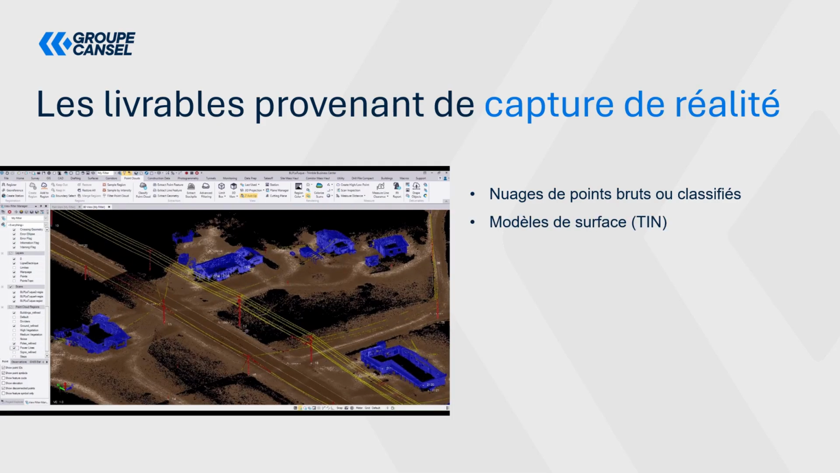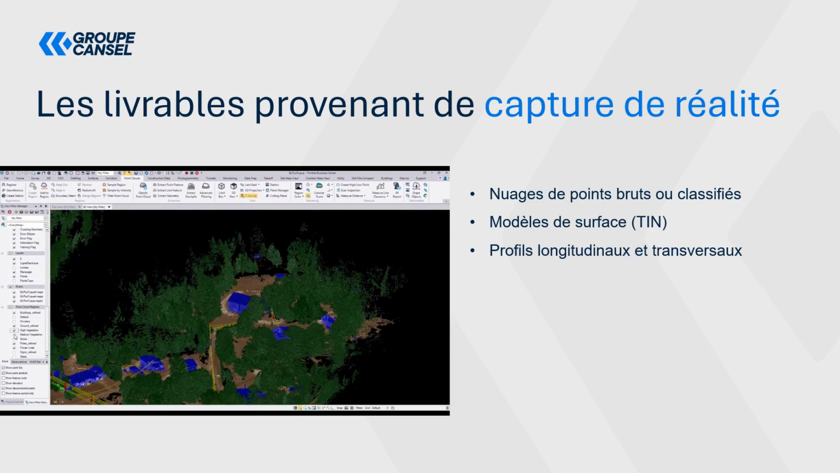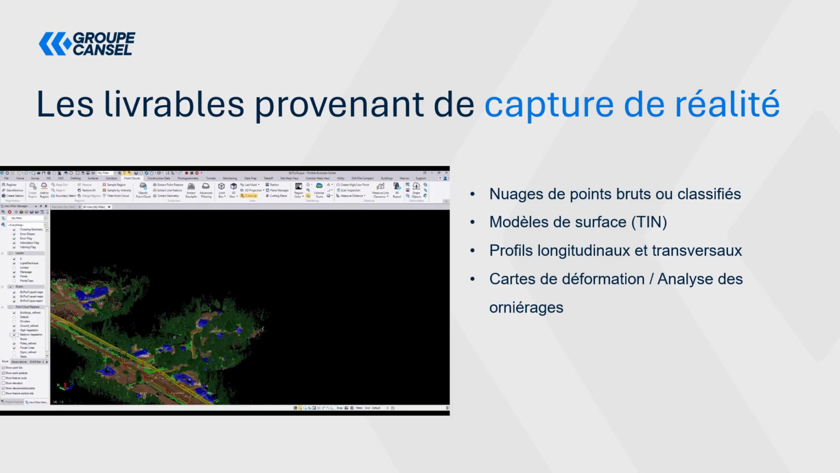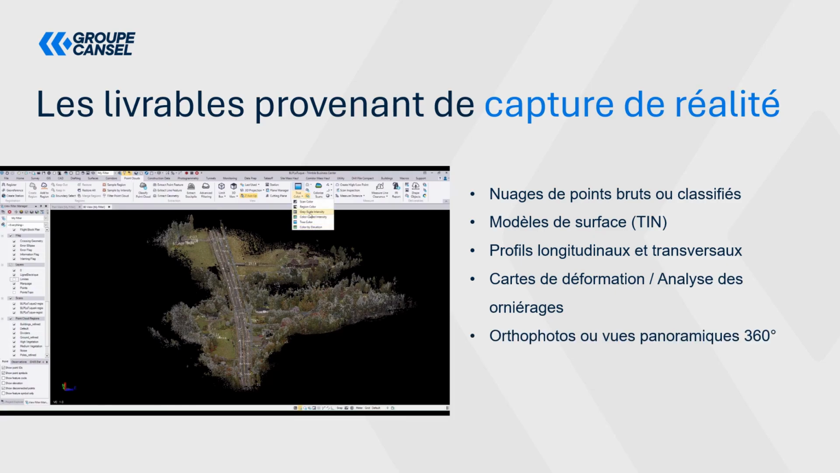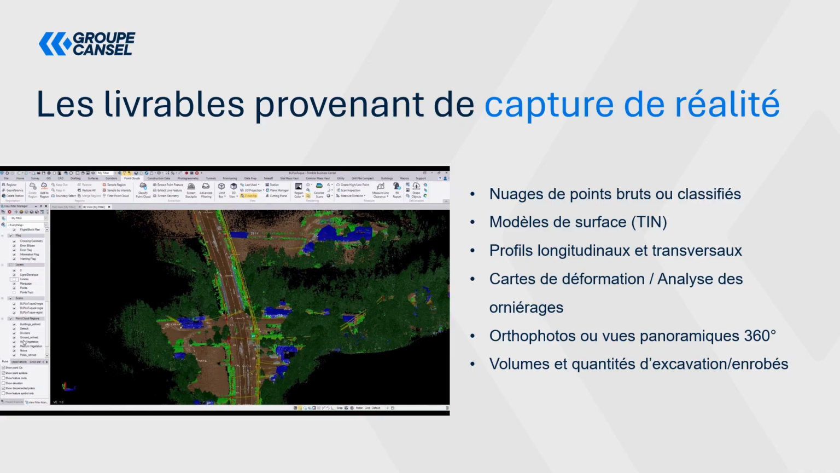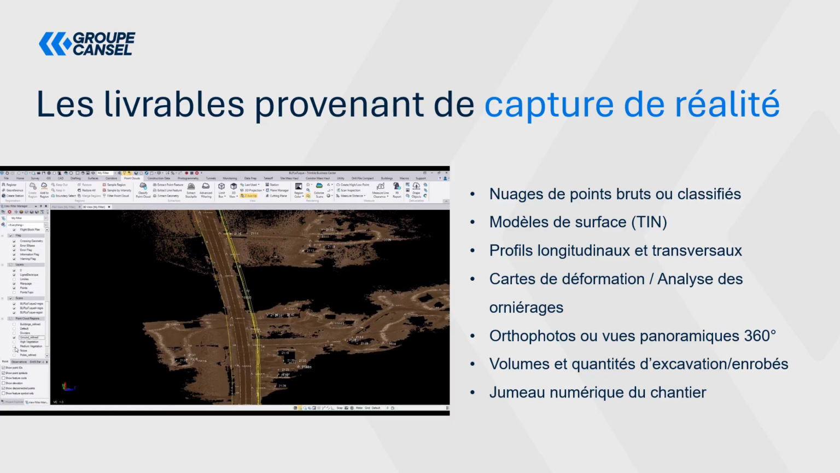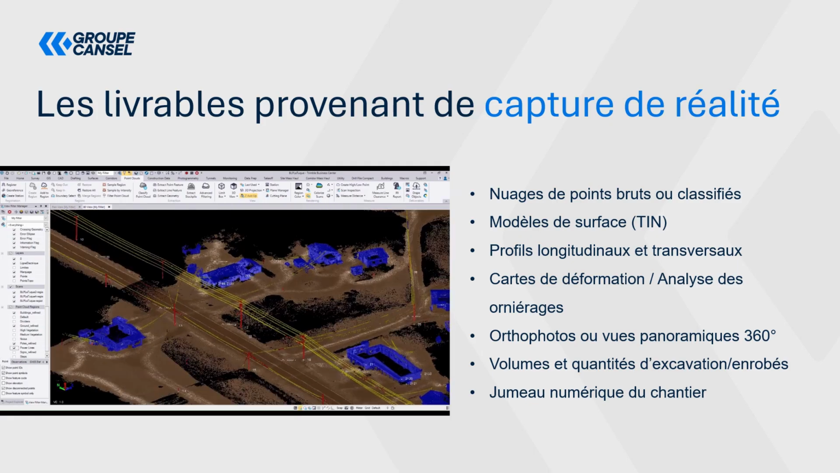On our rendering, we'll also have surface models. We'll also be able to generate various longitudinal and cross profiles, deformation maps, and at a later stage, for example, volume calculations, excavation or pavement calculations, orthophotos that can be produced directly, and 3D panoramic views. So we can really talk here about digital twins of the construction site. You take your construction site, import it into your computer, into the office, and you're able to access all the information you need. These are products that then feed into the various technical and operational decisions throughout the project you'll be working on.